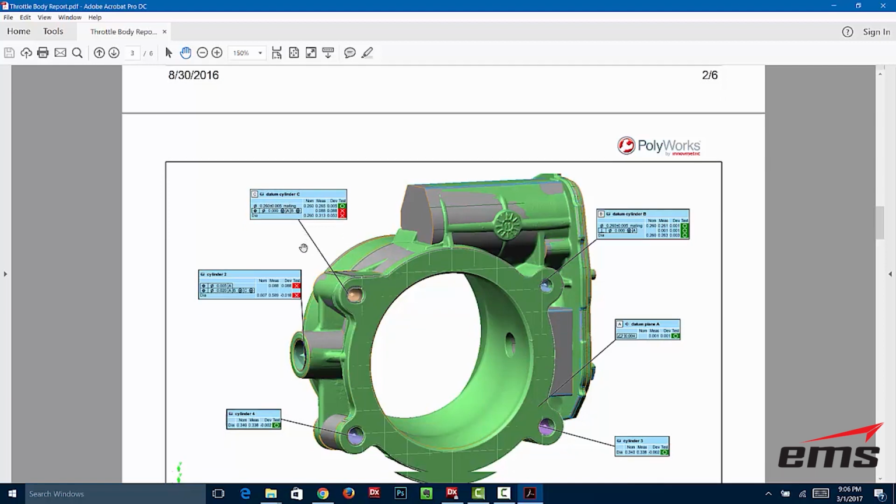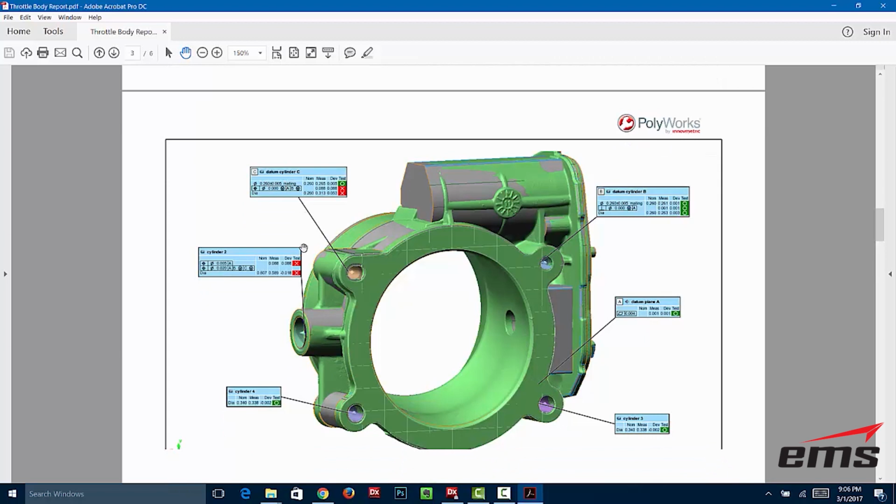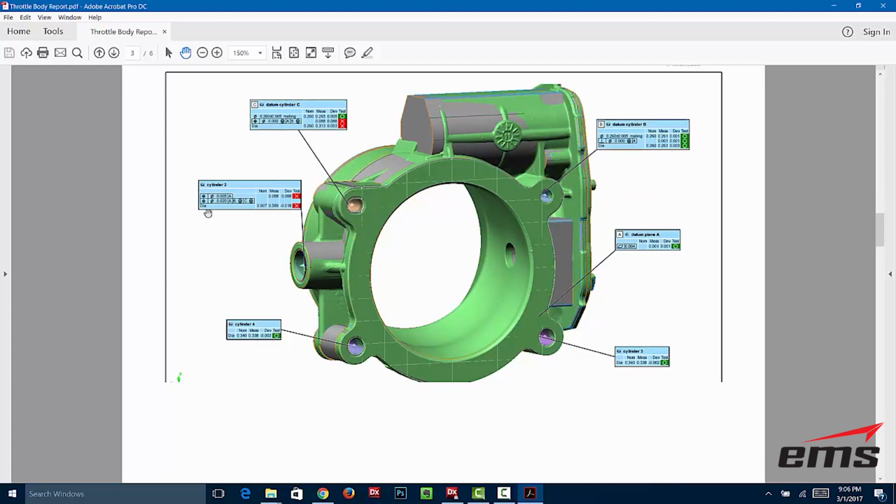We can do a datum alignment. It's just like you would do on a CMM, except we 3D scan the part in a non-contact way. We select our datum alignment system, and then we do different measurements. We can do roundness, position, flatness, all your standard GD&T callouts. We could do bolt patterns. So you see here's a flatness callout.